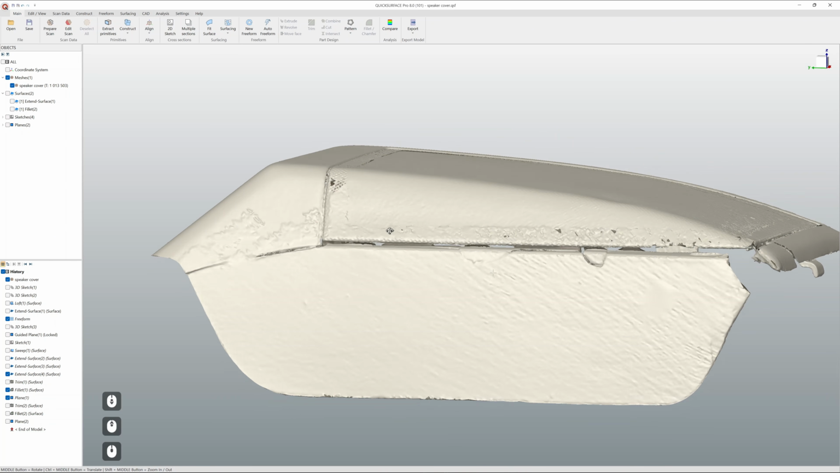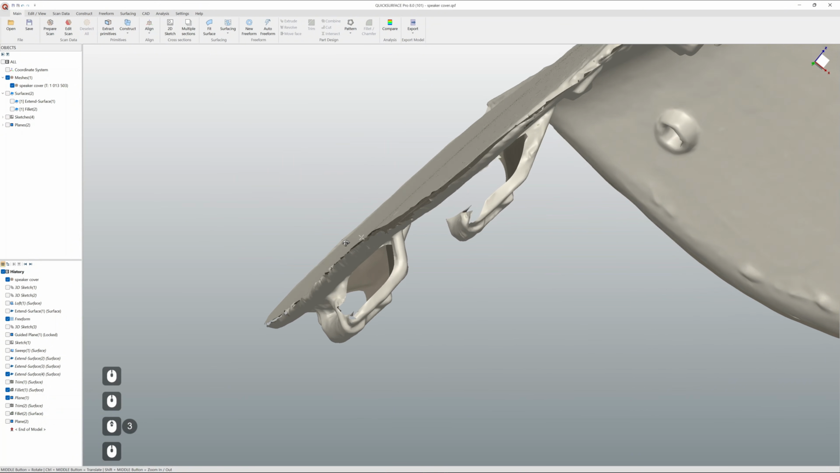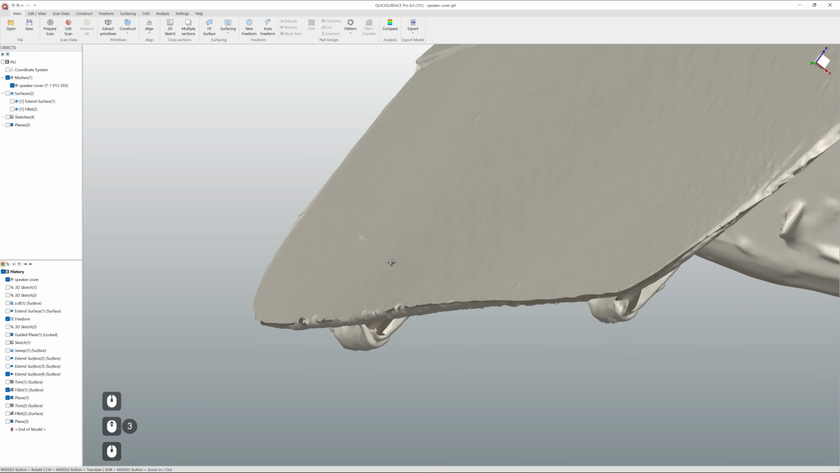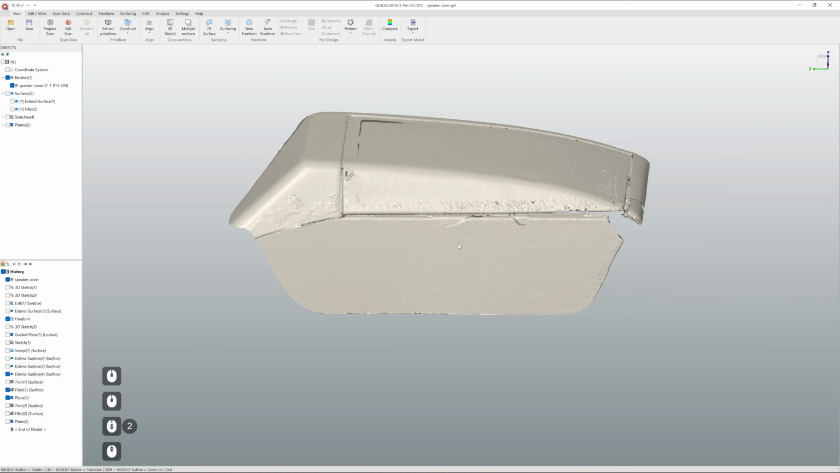Of course, here the bottom side, again, is warped. Again, we have different choices for how we can recreate this.